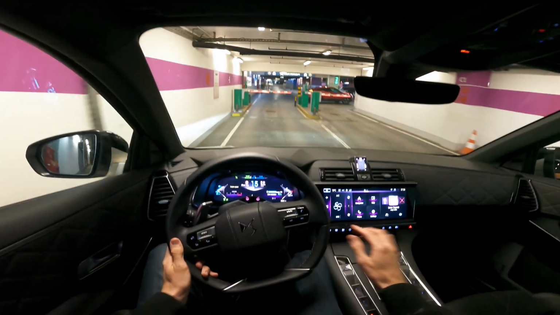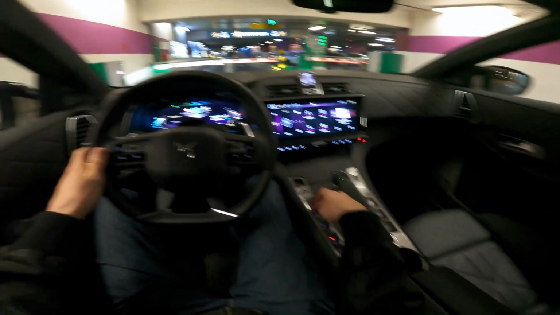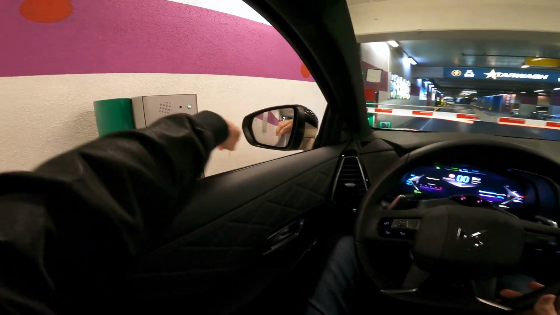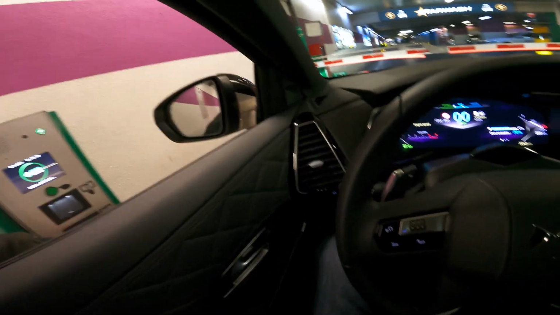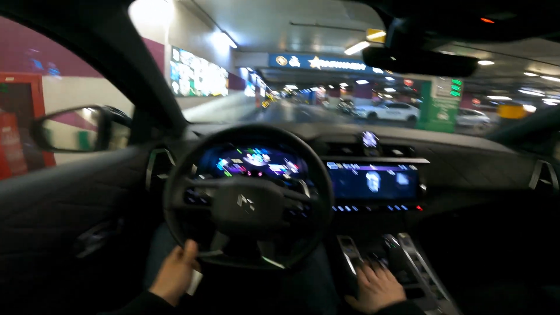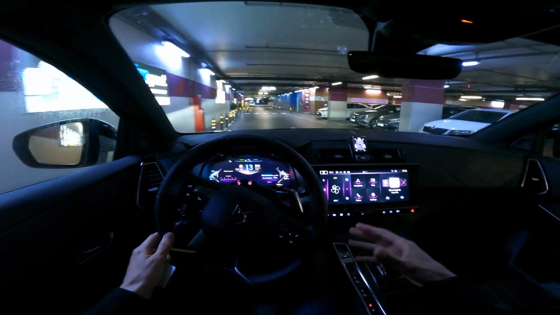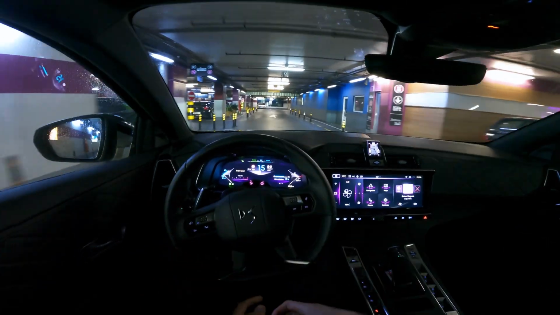So yeah, for the regular audience, I'm early now, so the lights in the garage are on. See, I was looking for the window control, but it is in the middle, not on the doors. Let me just leave this, there's music. But there's also the pedestrian warning system when you're going forward and when you're reversing.